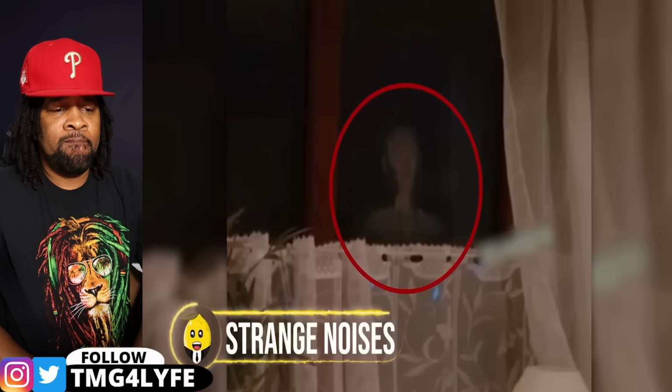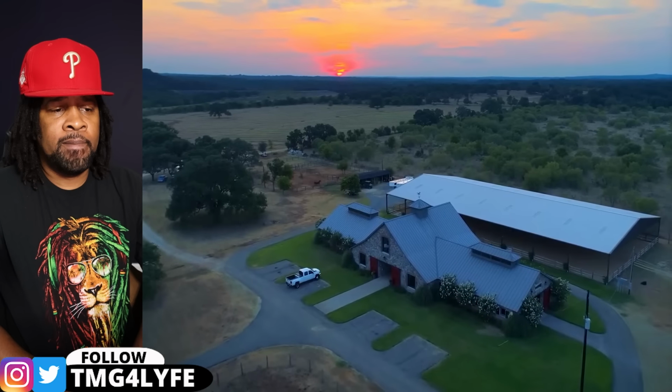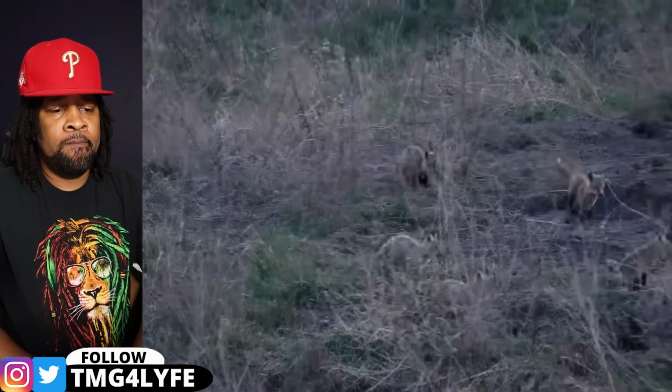Bizarre, strange noises. A ranch owner had been hearing strange noises on his property for a while, leaving him seriously unsettled. To get to the bottom of it, he set up a camera to catch any nighttime activity. He thought it might be coyotes, but what he saw on the footage was far more bizarre. The camera captured a strange-looking creature with a bony body and a very thin neck peering through a window. Its unsettling appearance left him baffled.